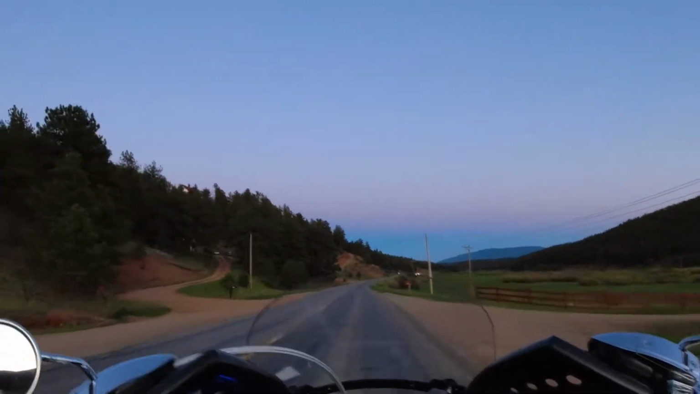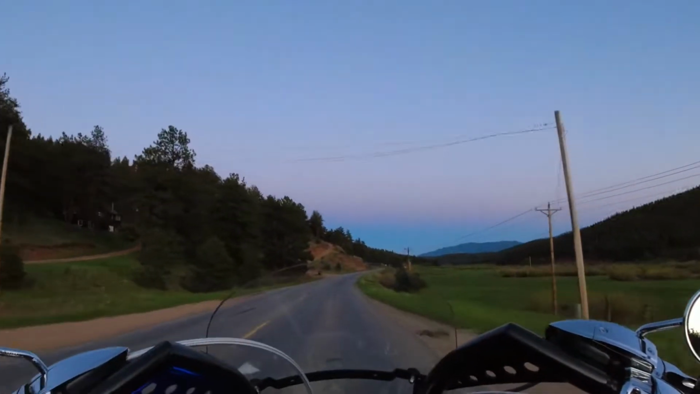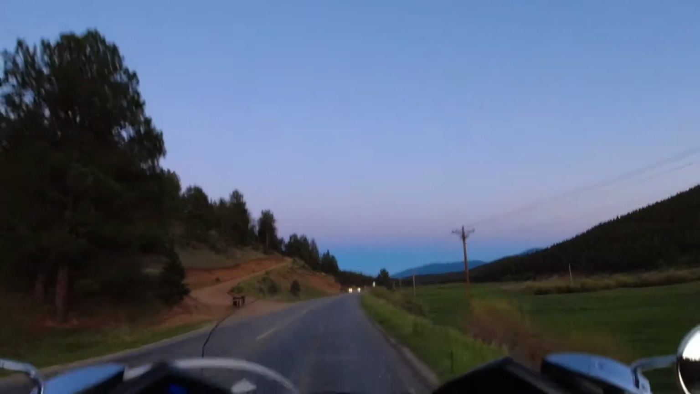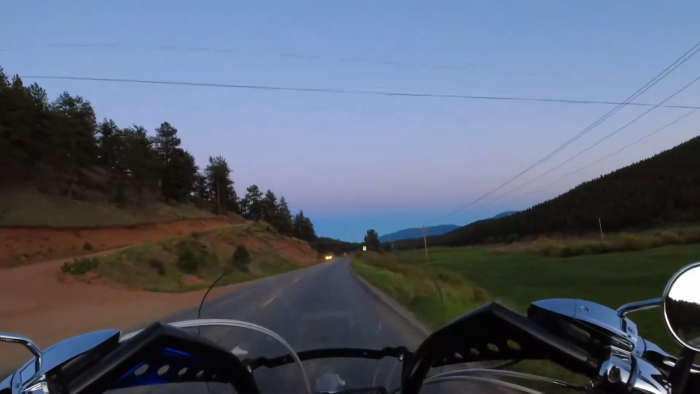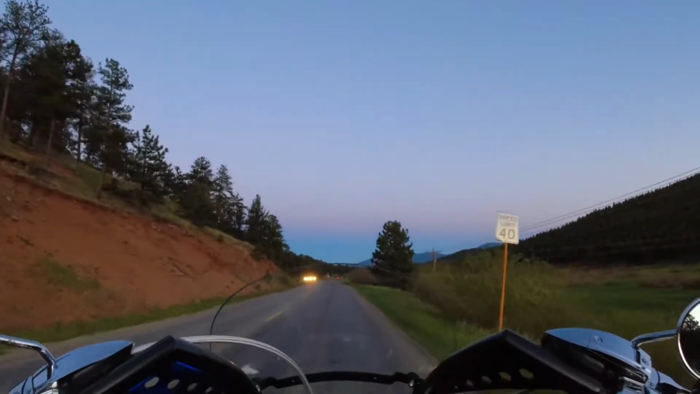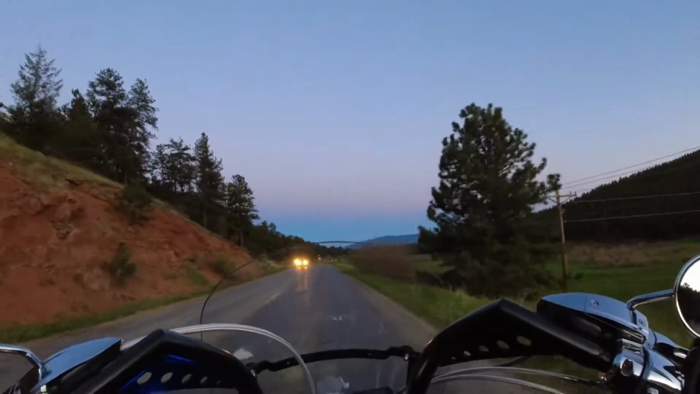You can probably tell by my voice that this road is really super bumpy. This is the one I practice on pretty much every day, coming out here and going up and down the strip by the cows.